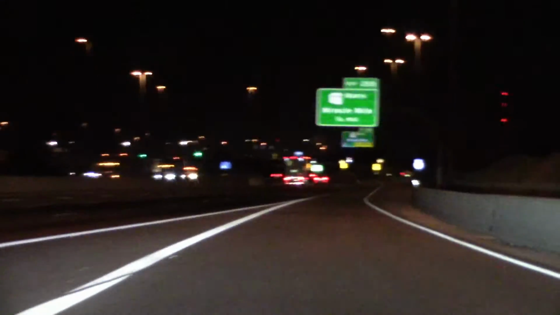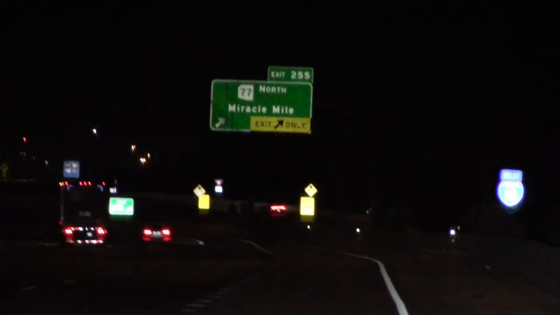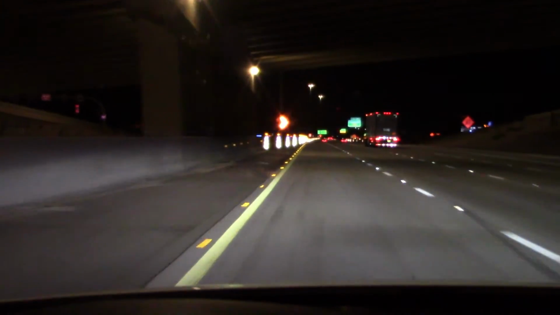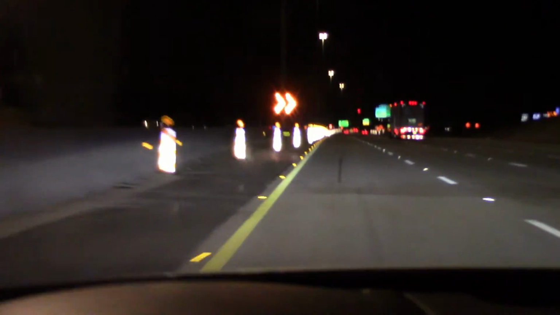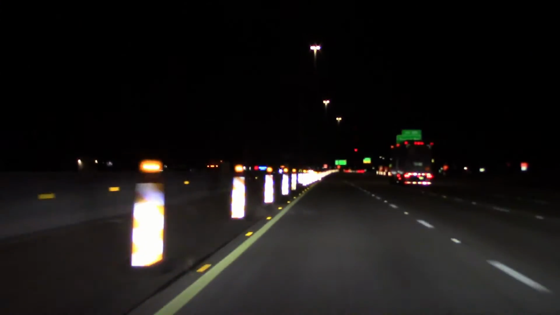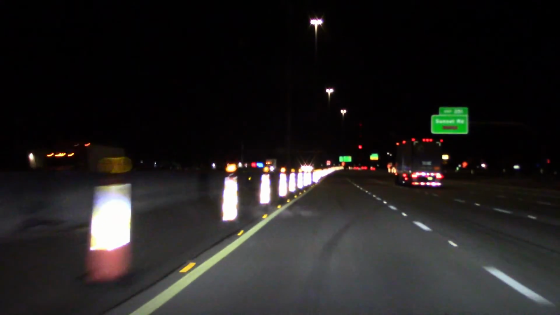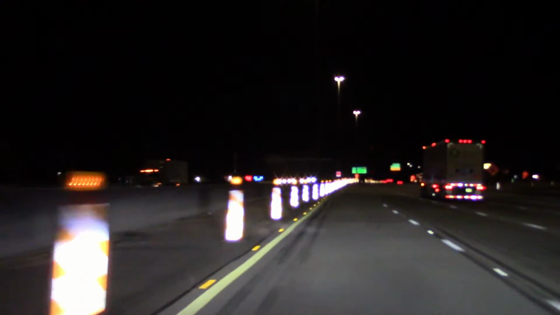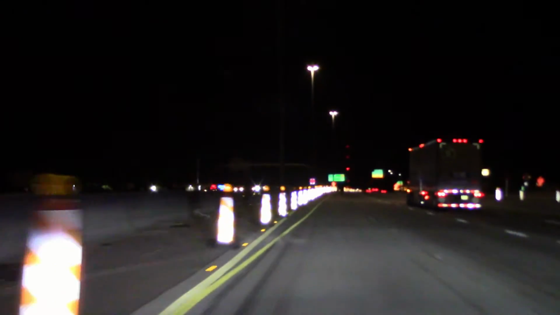We have a lot of height here for some reason. Alright, what do we got here? Reflective construction signs. Low beam, high beam. The lights go out in the same distance, whether low beam or high beam, it seems. Got a lot of good reflection light going on here.